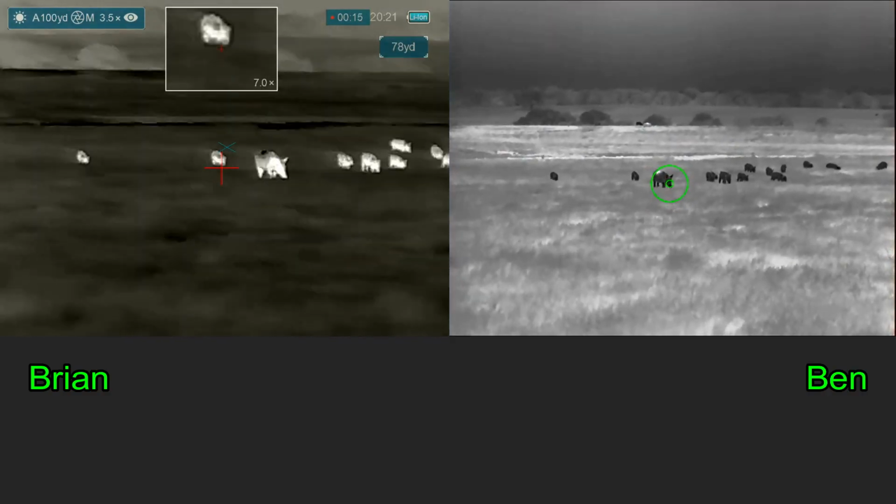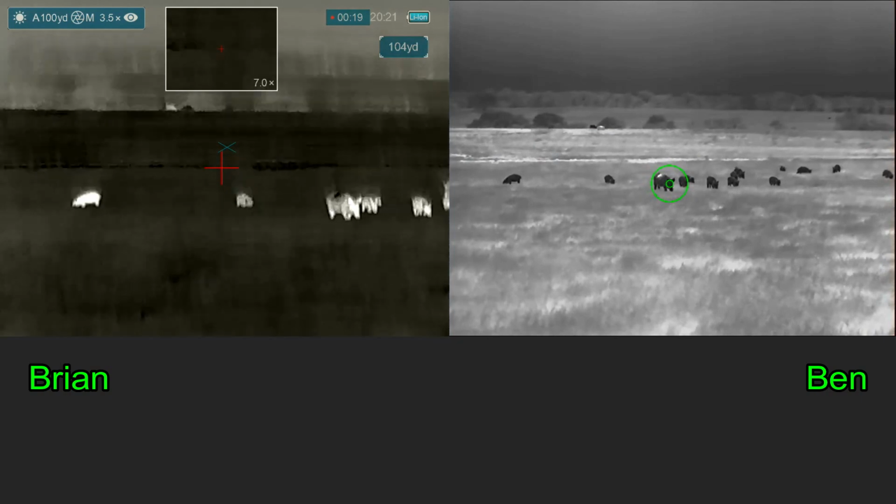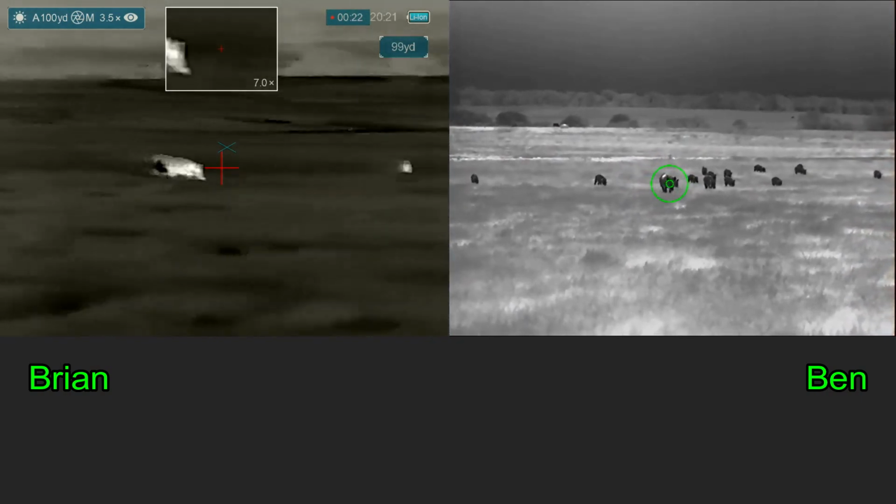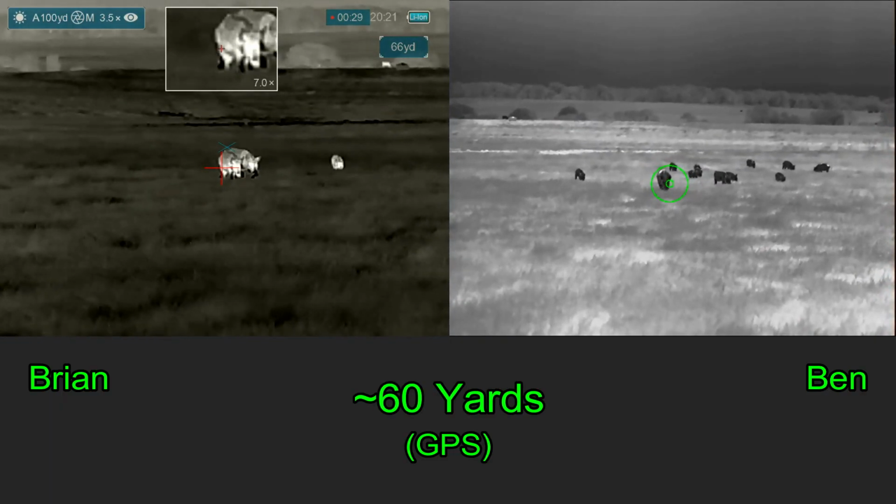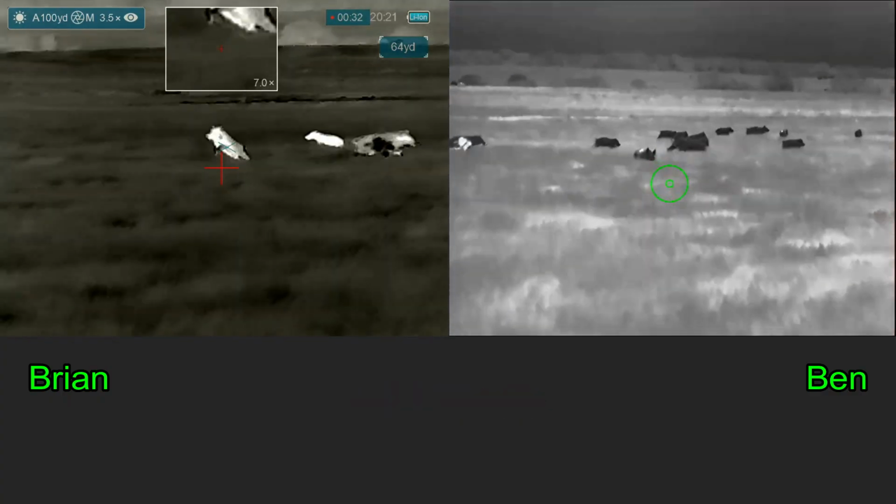Do you have one picked out? Yes. Are you ready? I asked Ben if he was ready a couple times because I did not have my muffs turned on, and I did not hear his initial response. Alright, 3, 2, 1.